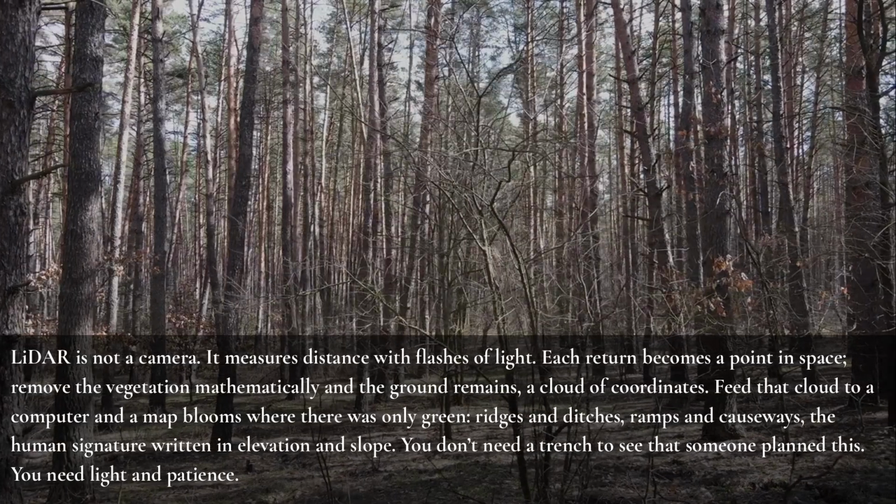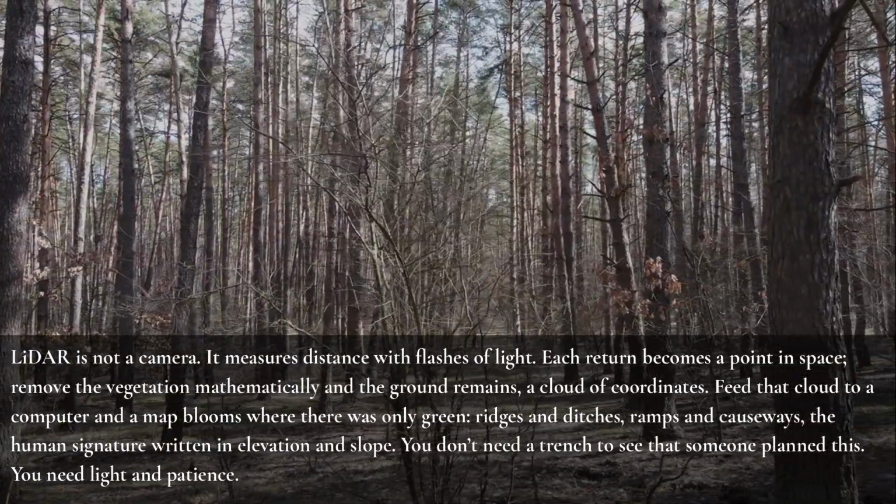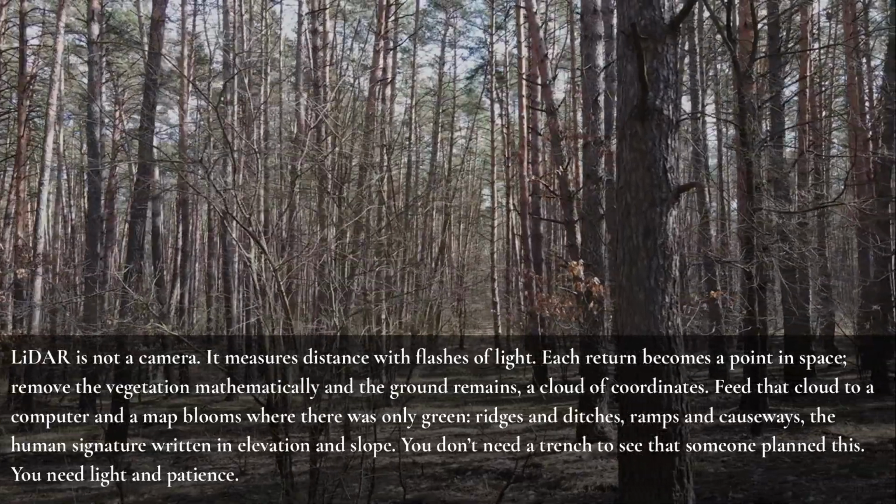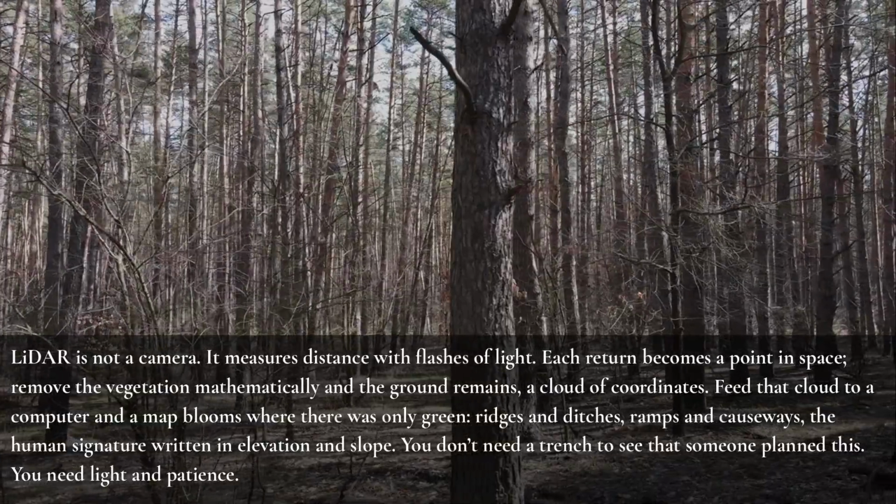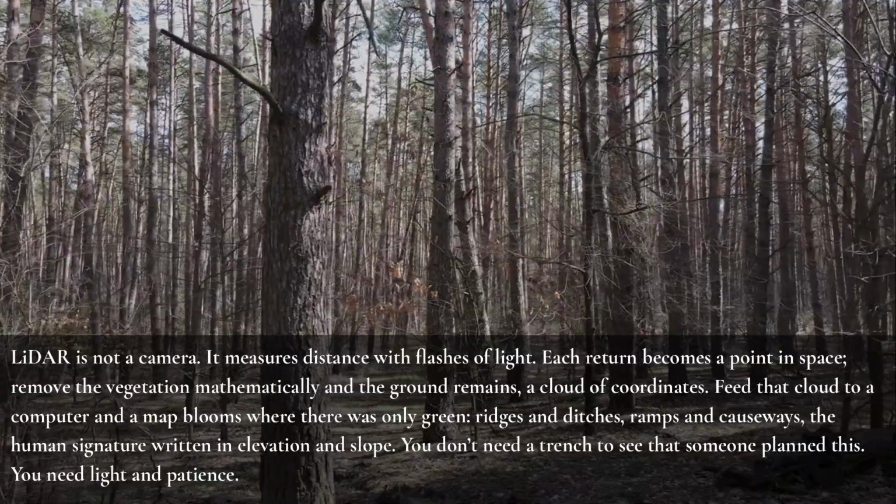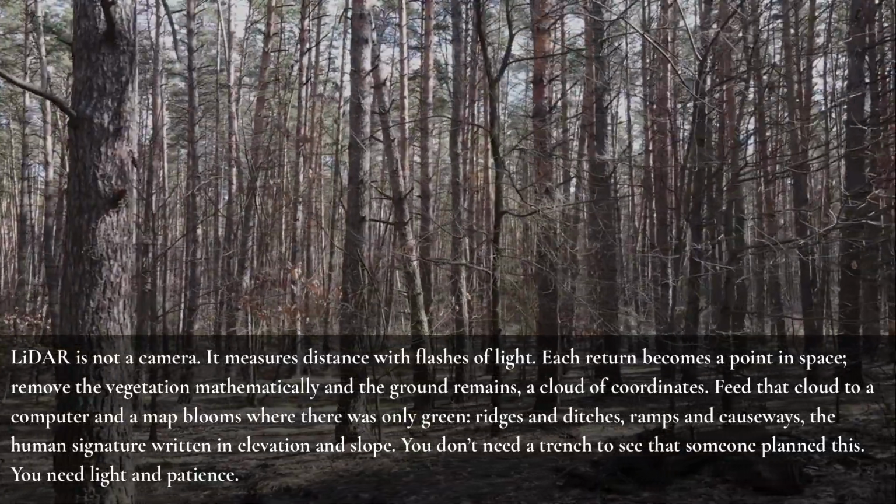LiDAR is not a camera. It measures distance with flashes of light. Each return becomes a point in space. Remove the vegetation mathematically, and the ground remains, a cloud of coordinates. Feed that cloud to a computer, and a map blooms where there was only green.